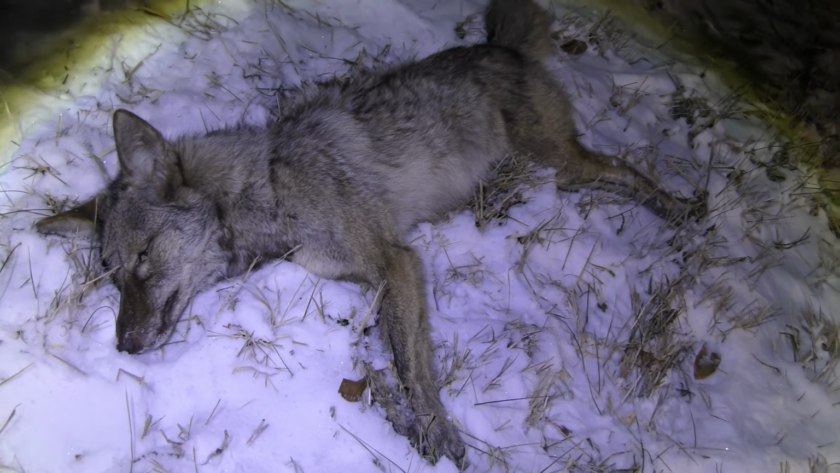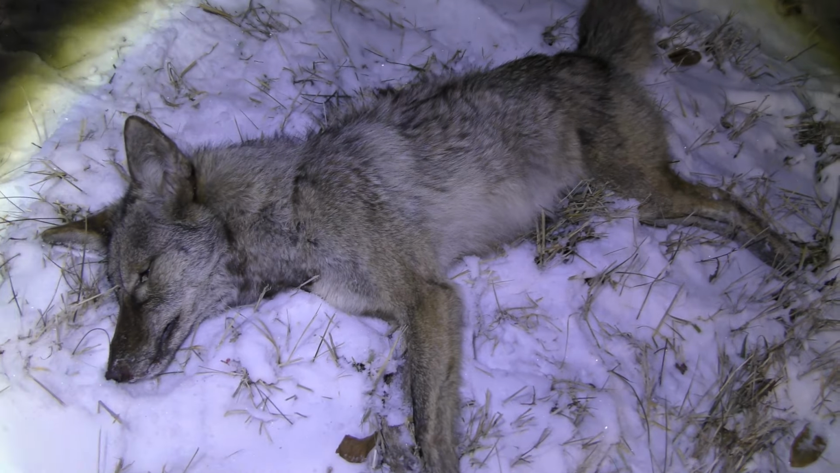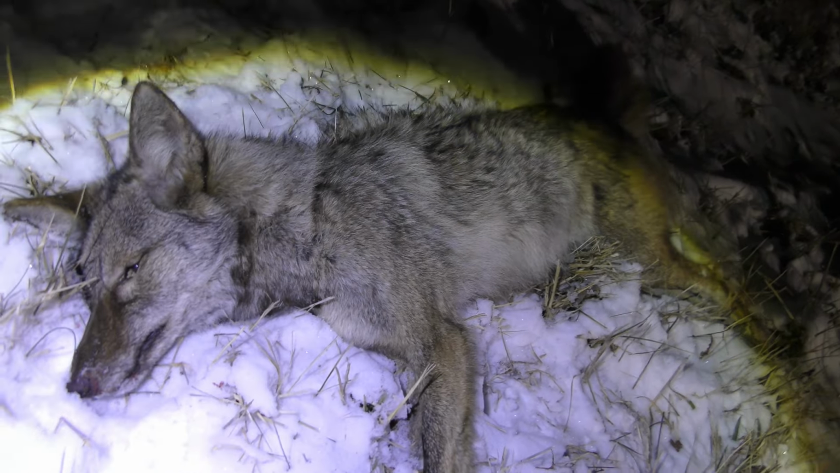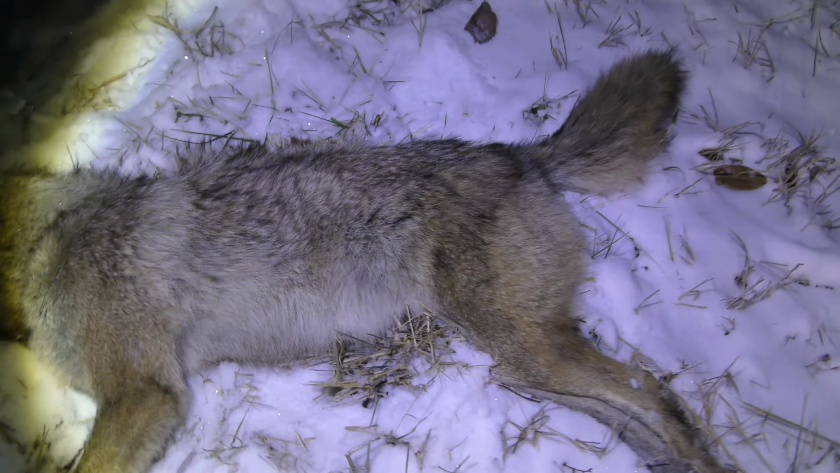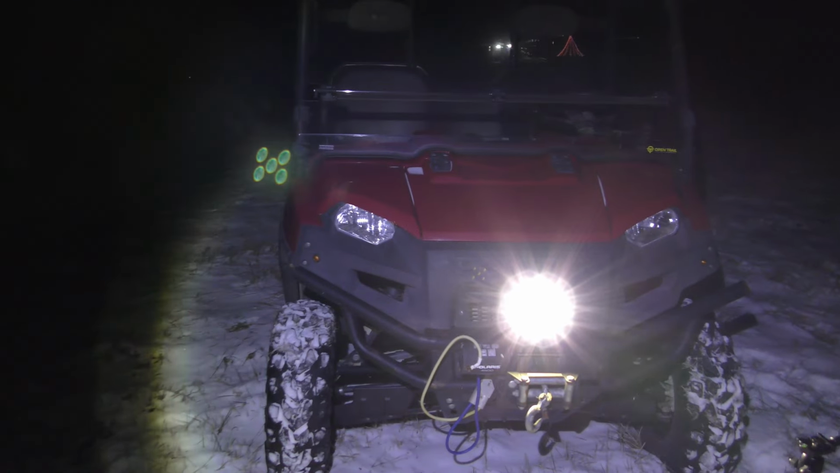On the board for Song Dog of the Year. Here's to a good season. Good coat. Big old fluffy ears. Big old fluffy tail. Snow's starting to move in. Get her loaded up in the UTV. Skin her out. Call it a night.